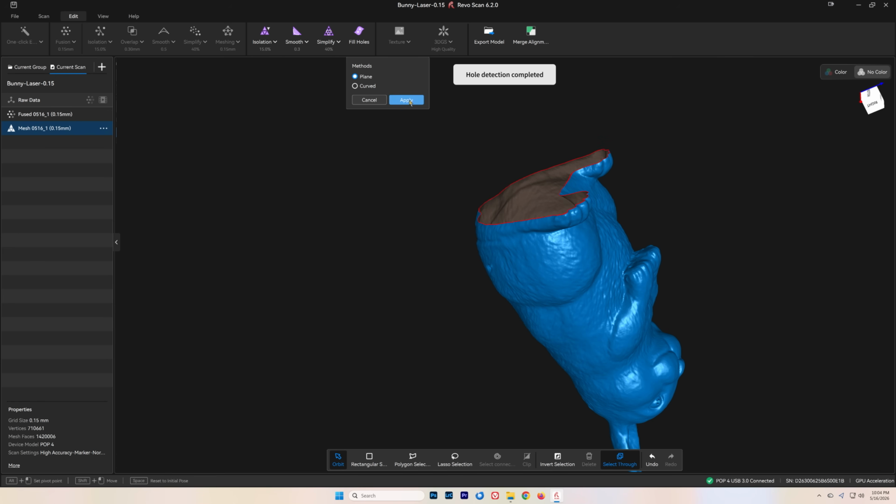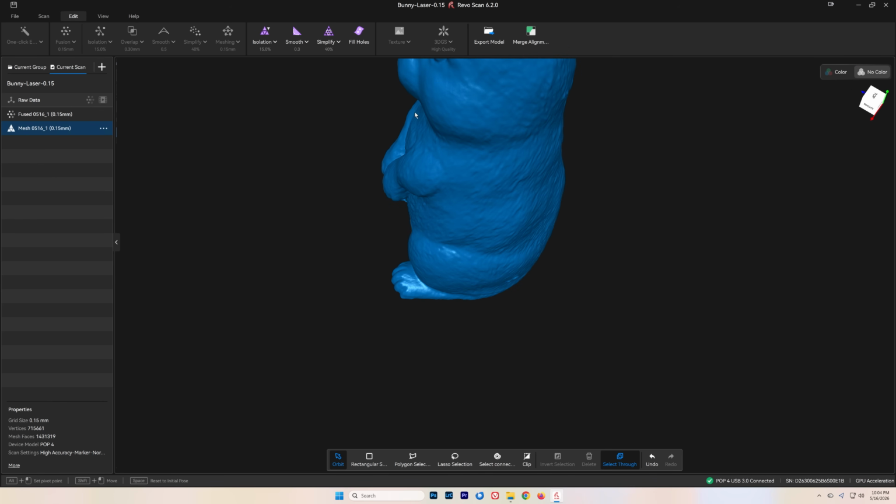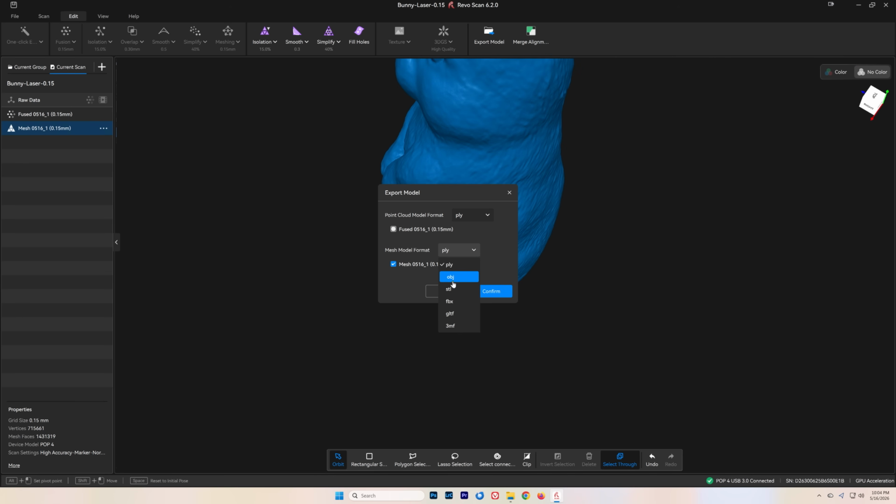You can see there were a few spots here where I just needed to fill in some holes. Since I knew I wanted to 3D print this model, I wanted to make sure that I had a nice solid base. So I went ahead and did a little bit of trim work and recut the bottom just so it would be perfectly flat. And once that was complete, it was ready to send to the printer.